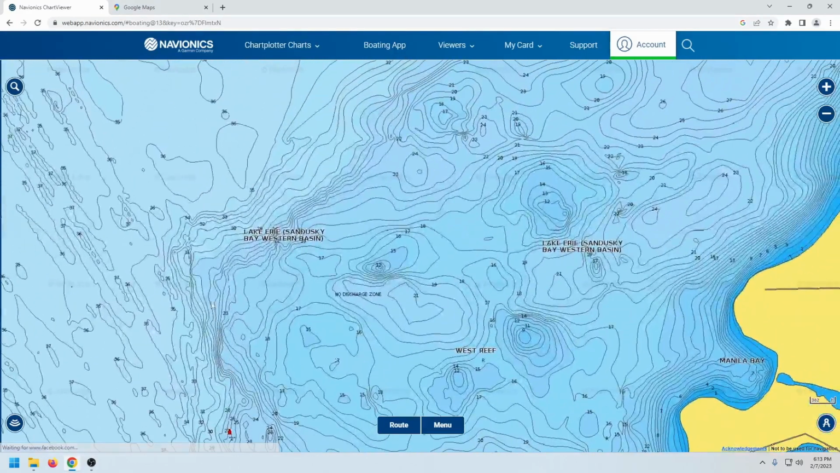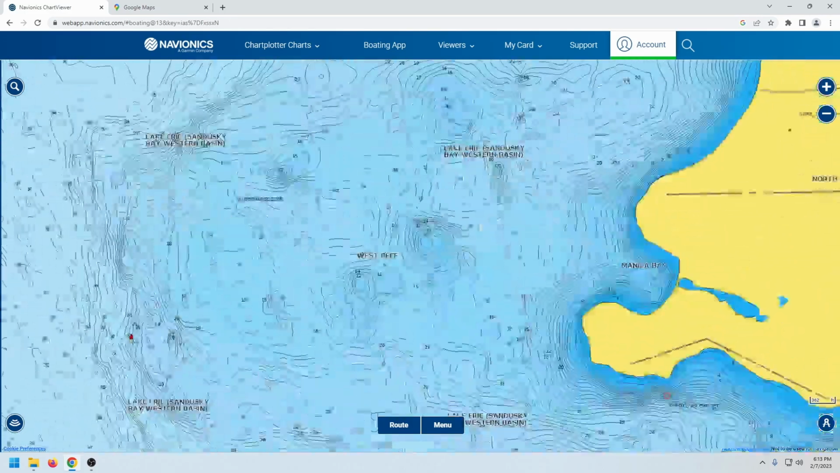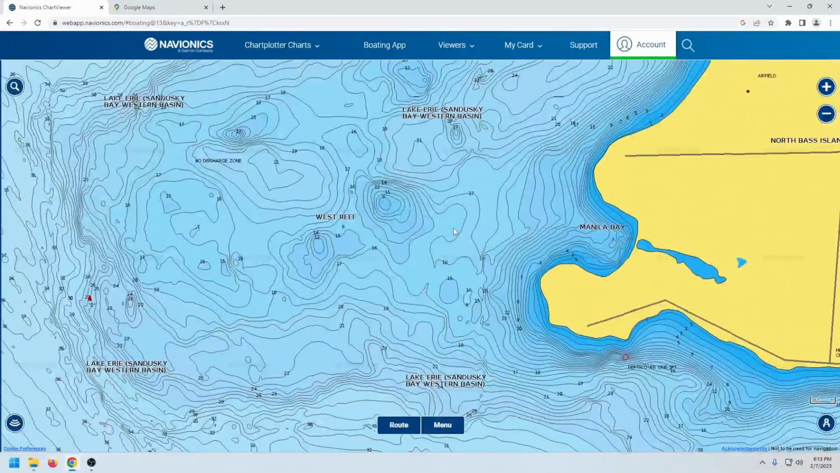But I'll run these contours. Once I figure out where those fish are hanging, I'll run these contours all the way around this reef, and you can pretty much replicate it all the way to this underwater hump here. But that's how I'm fishing West Reef.